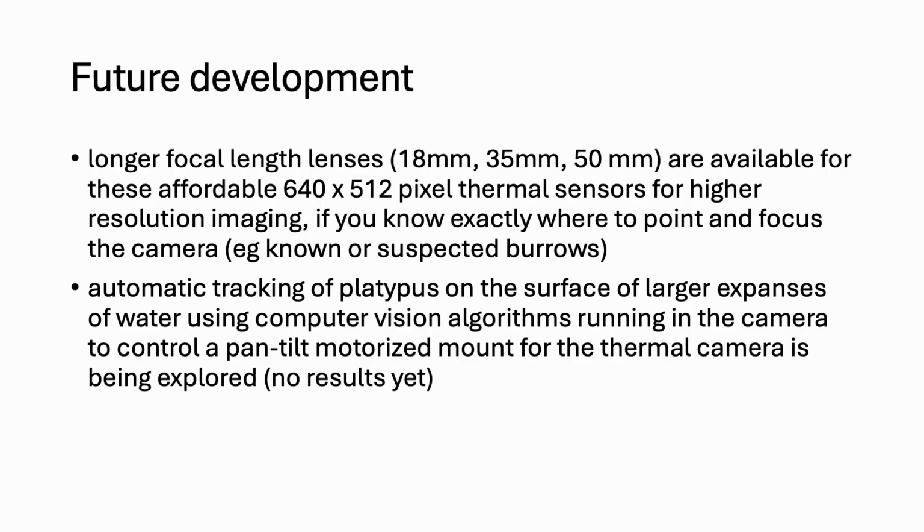Longer focal length lenses are available for these sensors, and in fact we have tried 18 and 35 millimeter lenses. And these may be useful when you know exactly where to point and focus the camera. So for instance, surveillance of known or suspected burrows, where we can catch the platypus going in and out of the burrow.